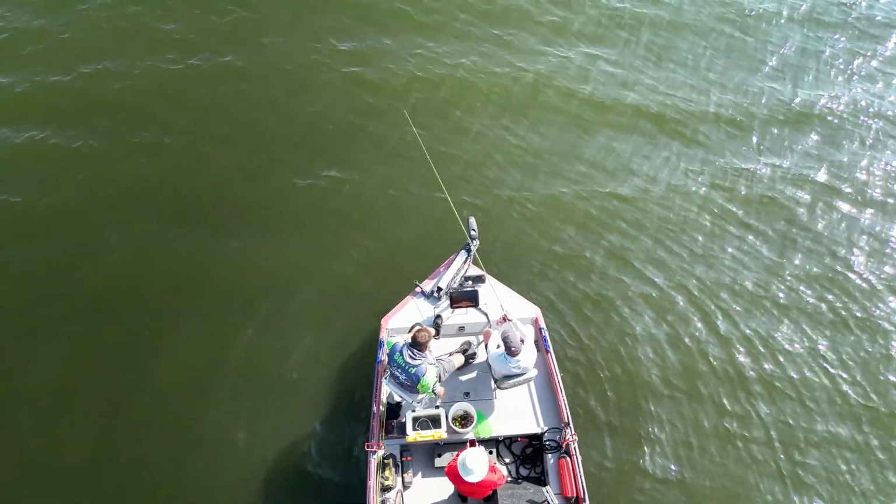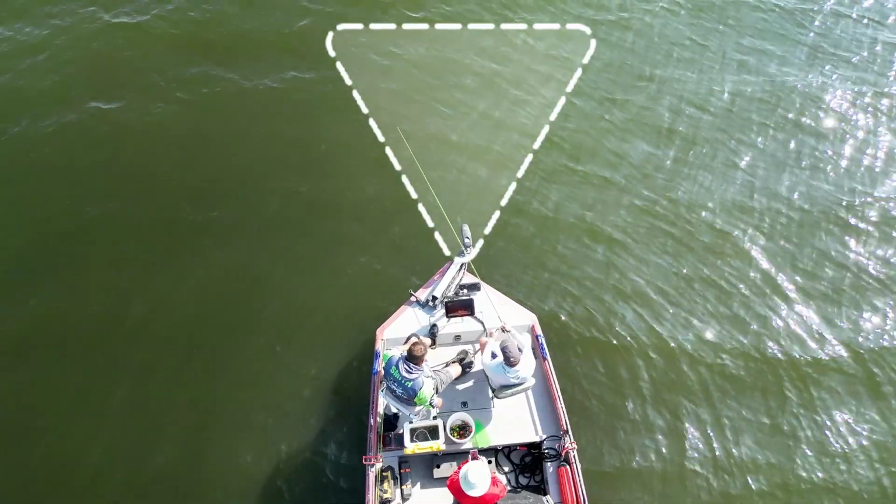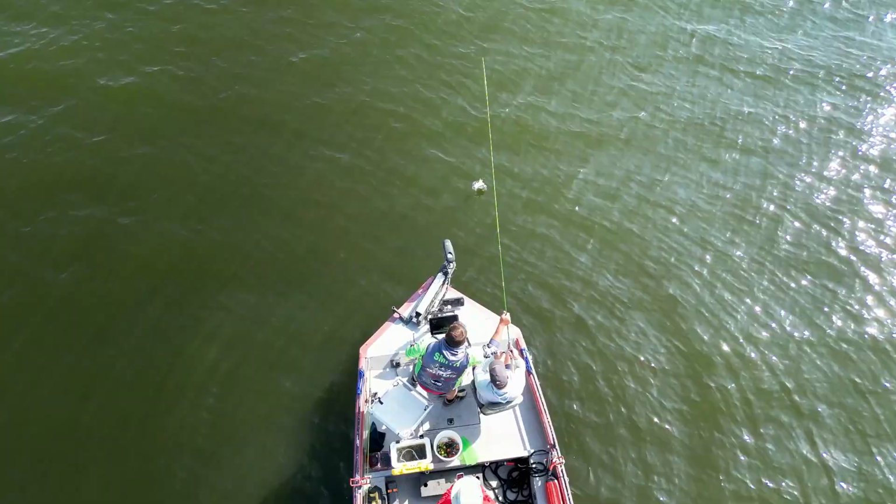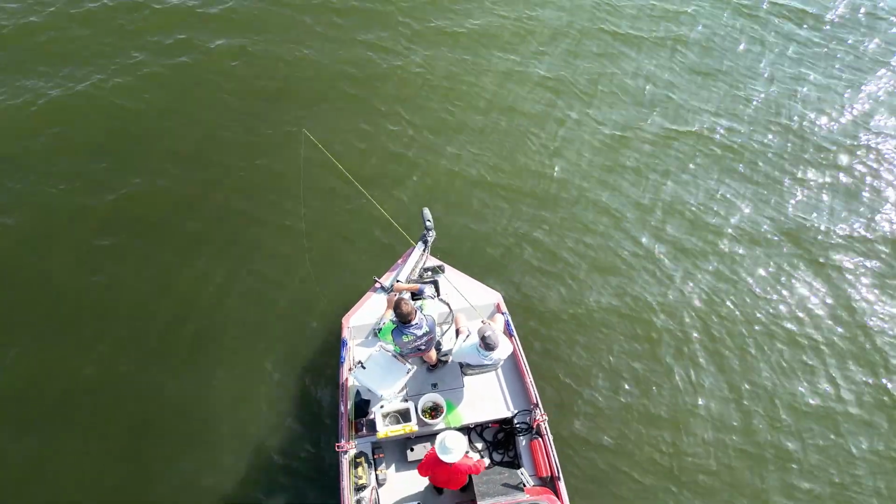Your transducer out front shoots up, it's basically a pie shape. So we're shooting a pie off of this in a forward angle. Anything that's in that, we're seeing on the screen. If you're 2 foot to the left, 2 foot to the right of being directly in front of my transducer, you won't see anything.